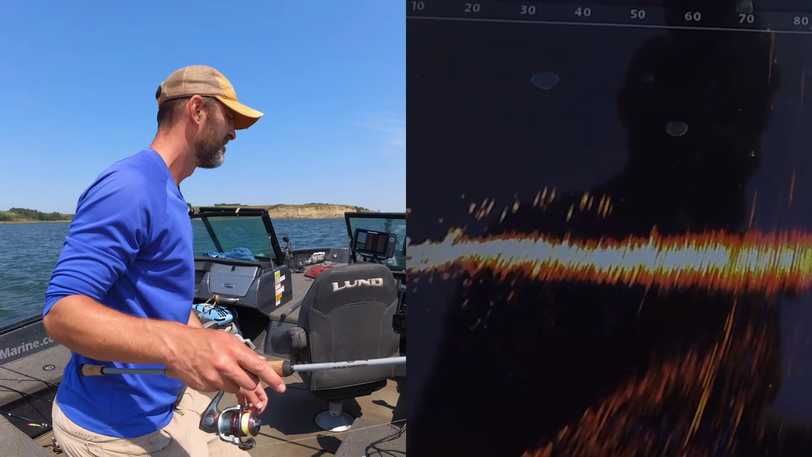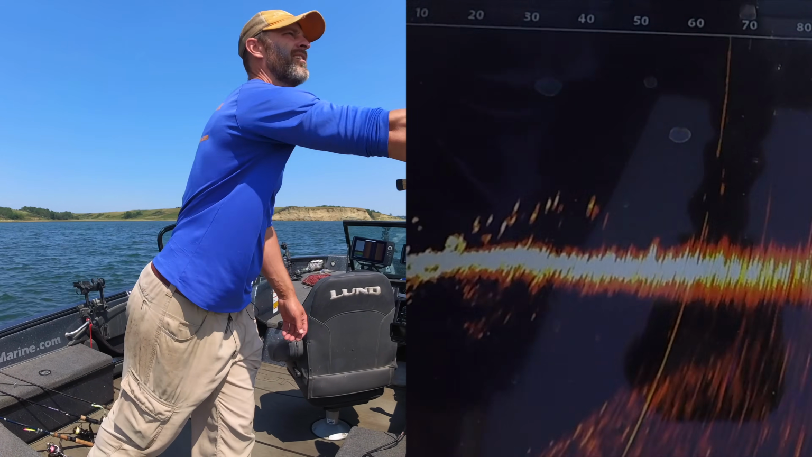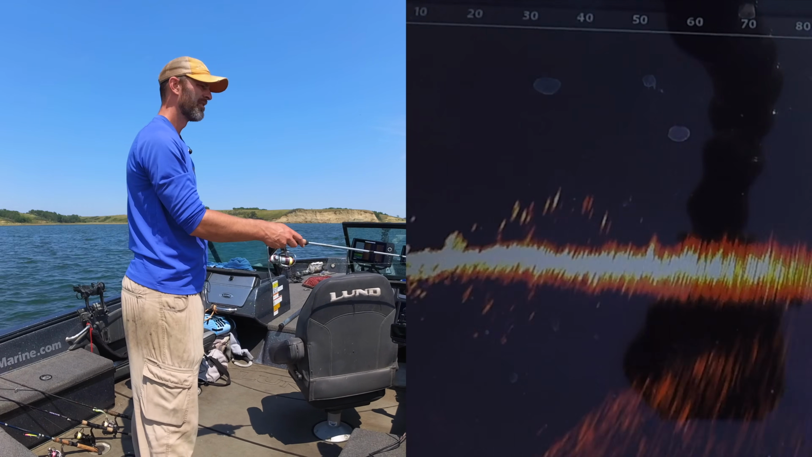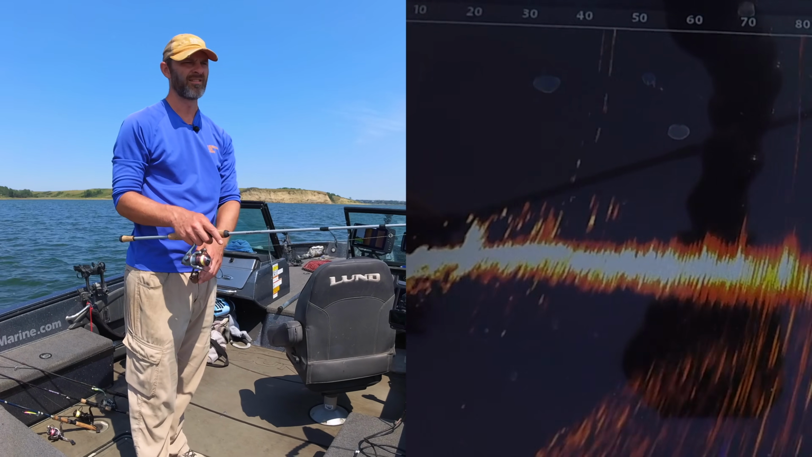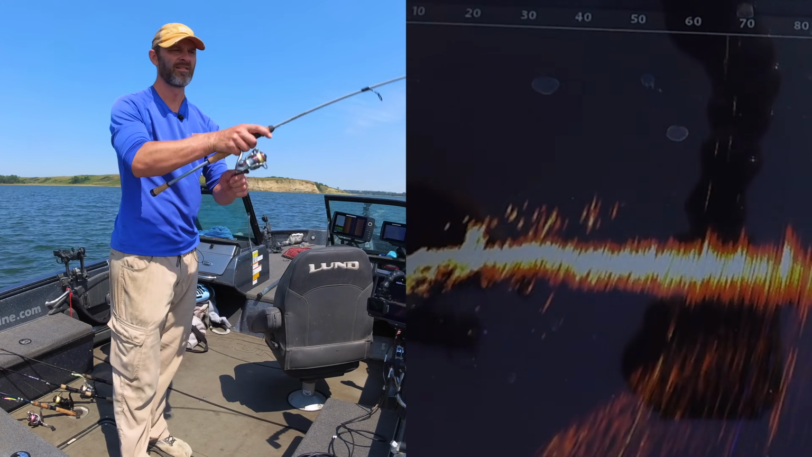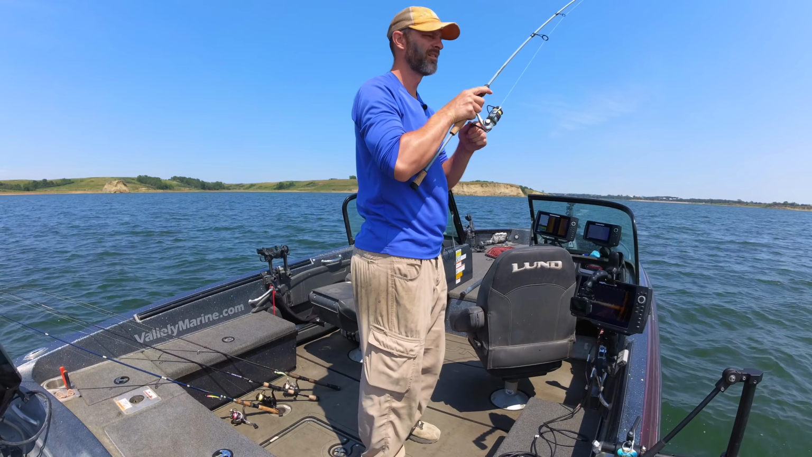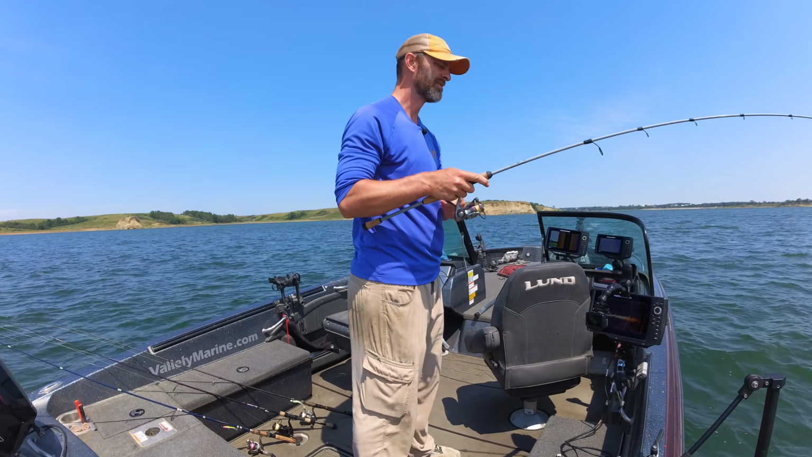Oh mama, look at all those over there. None of them are going to be able to stay on this hook, more than likely. Is he going to get it? Kind of doubt it. Oh, we got him. Is he a little bigger? He might be just a little bigger because he's a smallmouth.